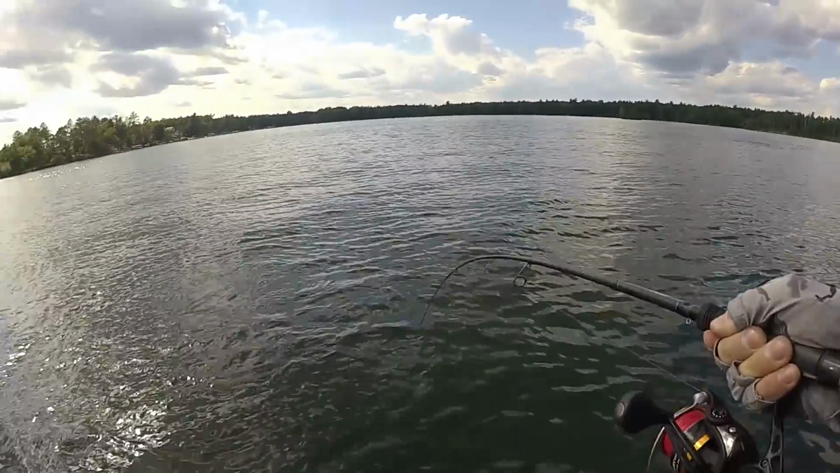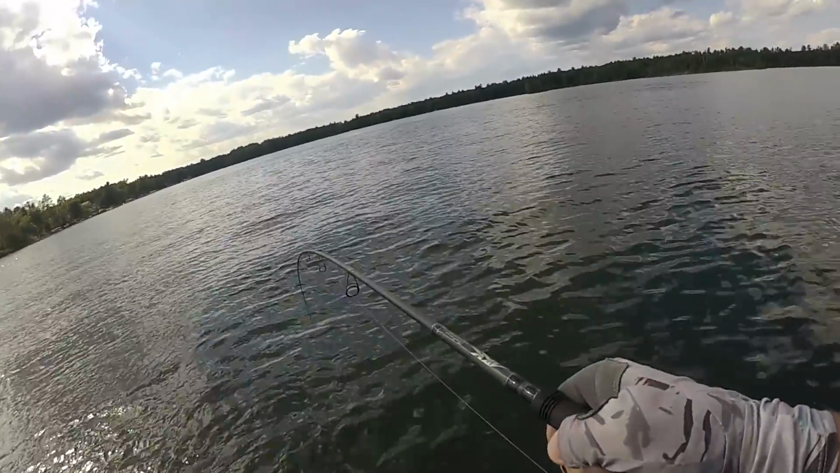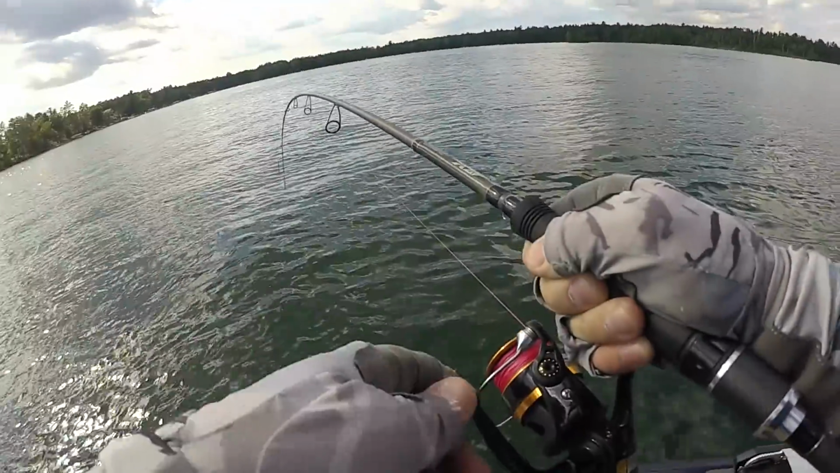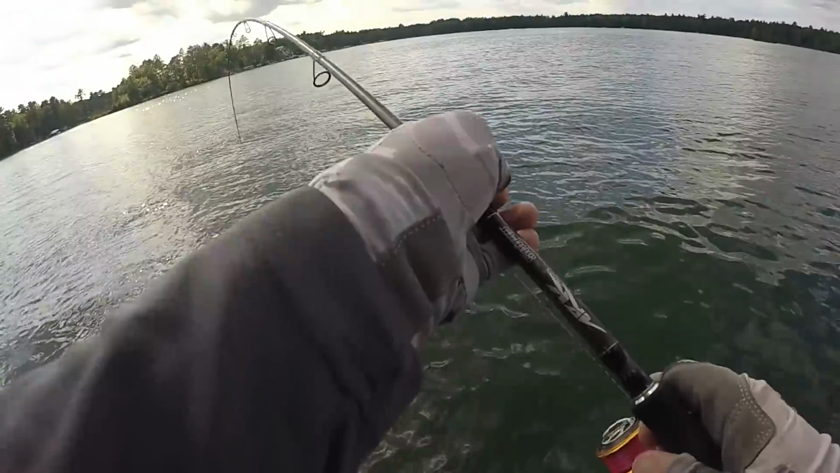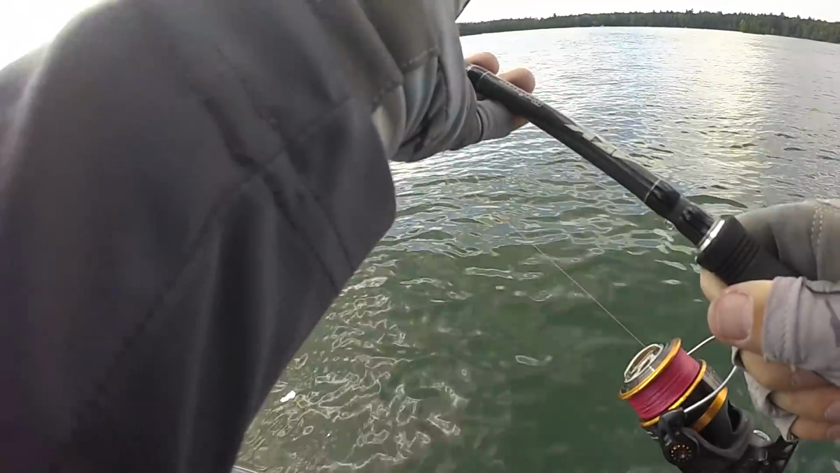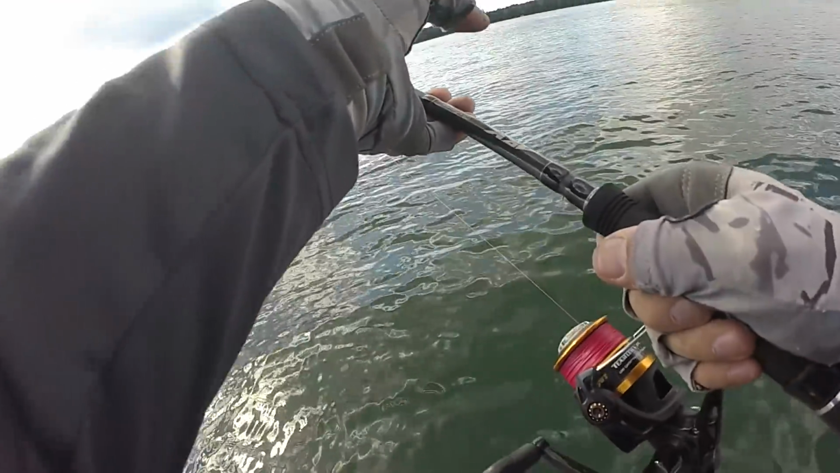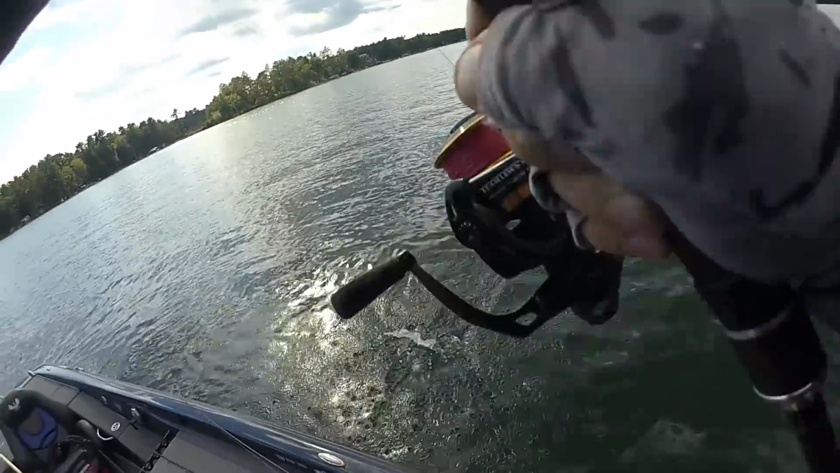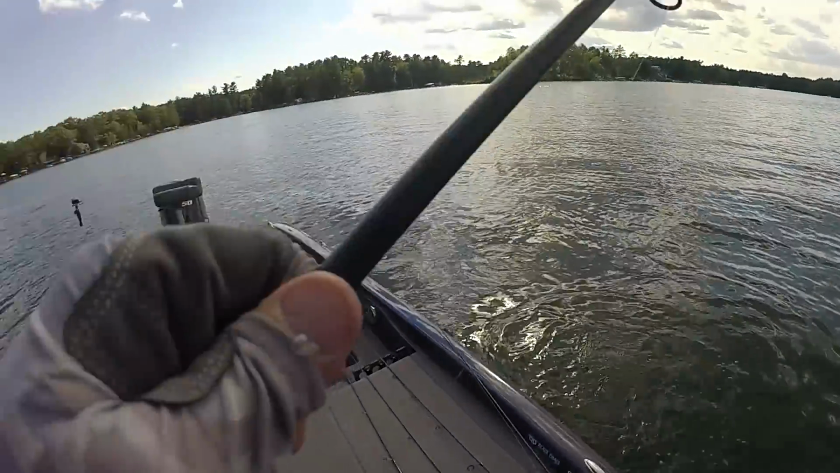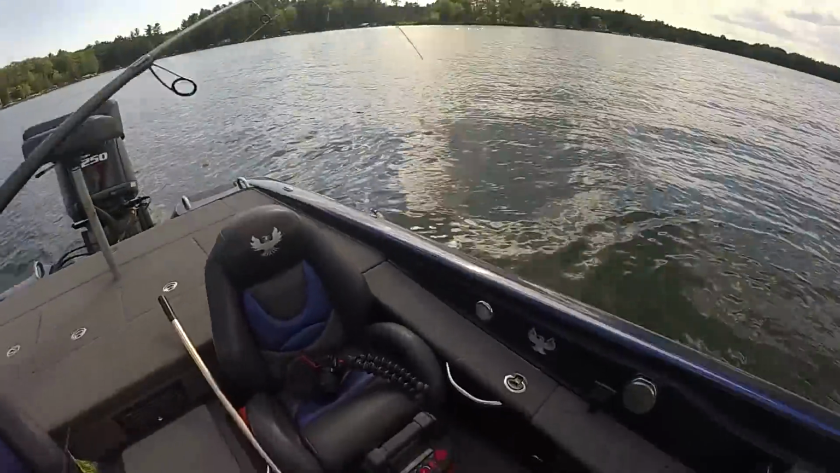Whew. That took long enough, I'll tell you what. I actually saw that fish on the graph and I cast that little Ned rig over there. Ate it on the fall. I have been out here now about an hour, struggle bussing. And that's a good little fish. I mean, it's not a mega, but it's a good starter fish.